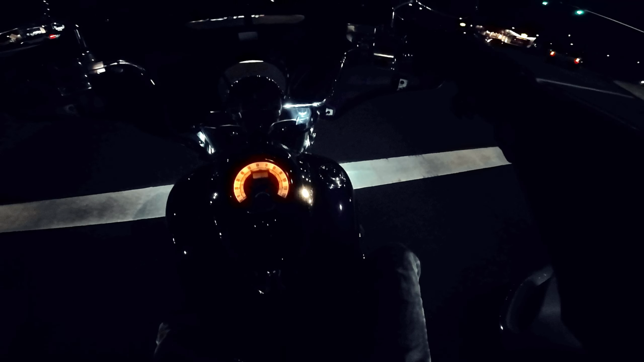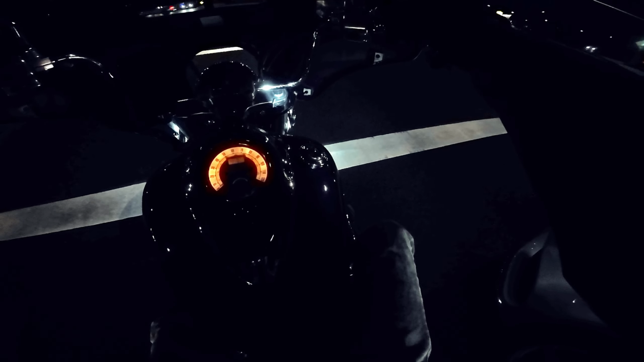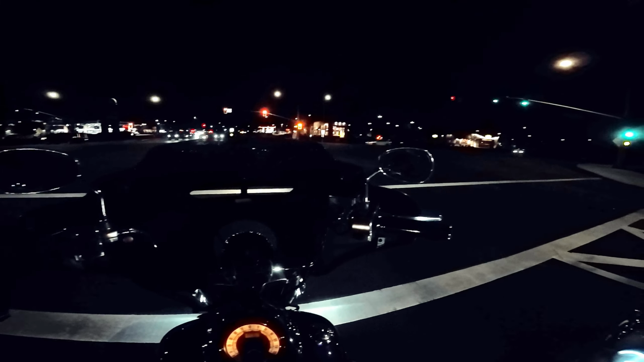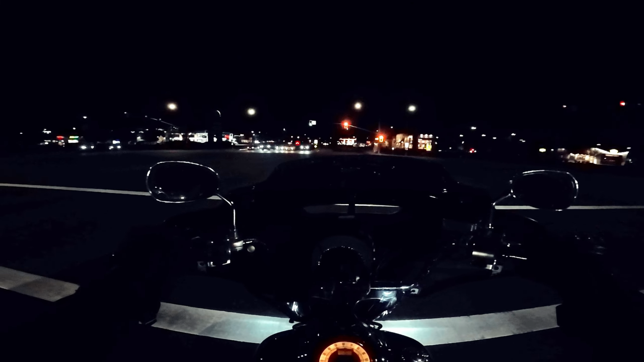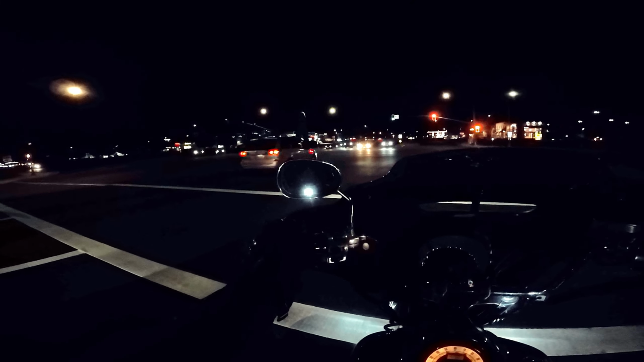Also, stopping with your rear brake is very helpful too, especially for low speed stuff. I tend to use my rear brake quite a bit because that allows the rear to squat a little bit, and it helps to maintain the balance of your bike. It's easier to balance the bike overall. It just keeps it more composed.